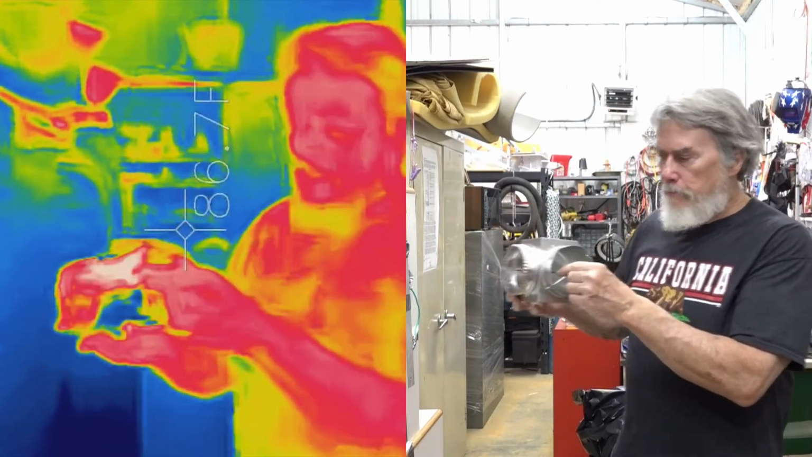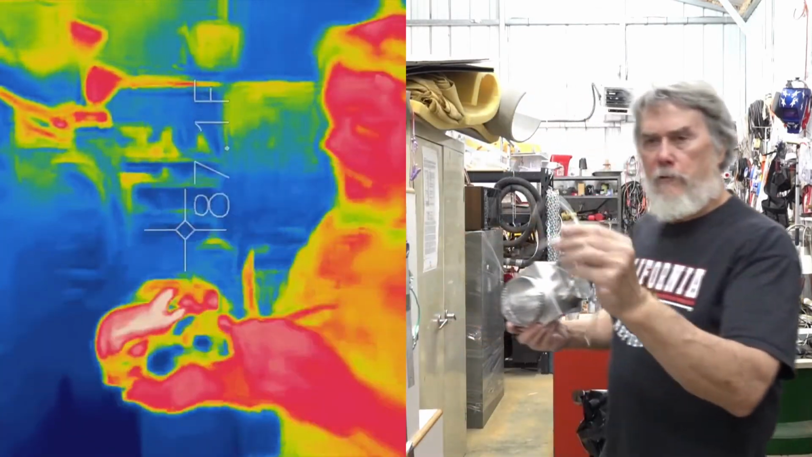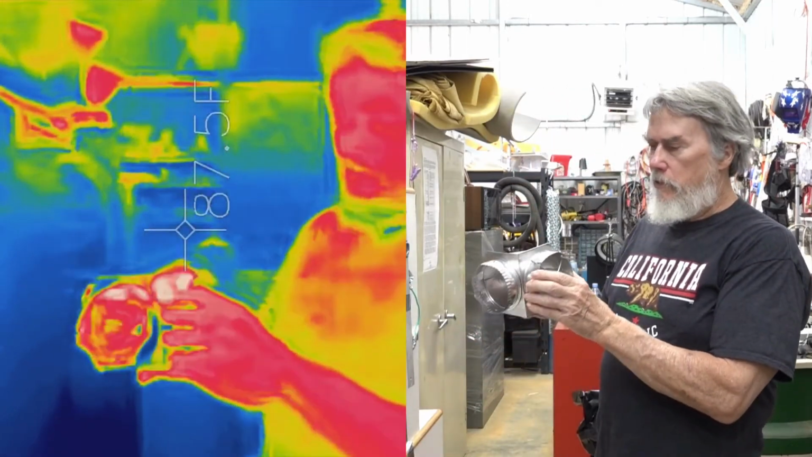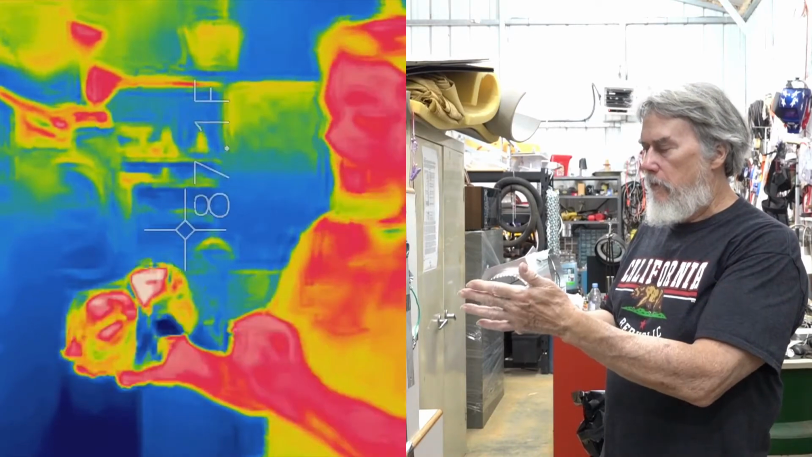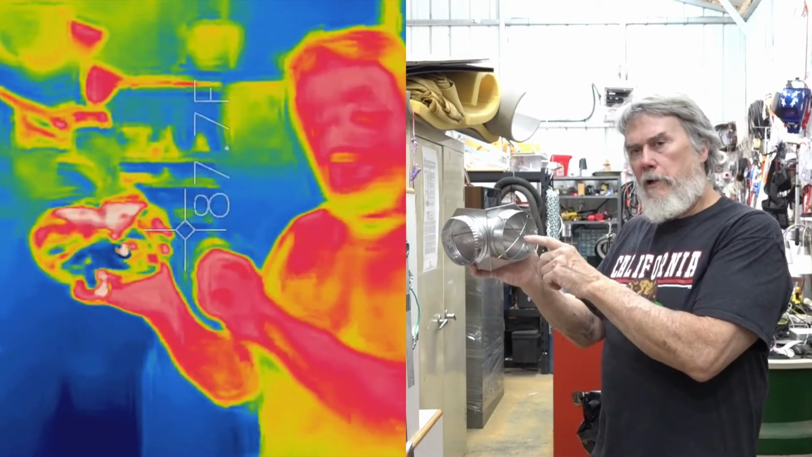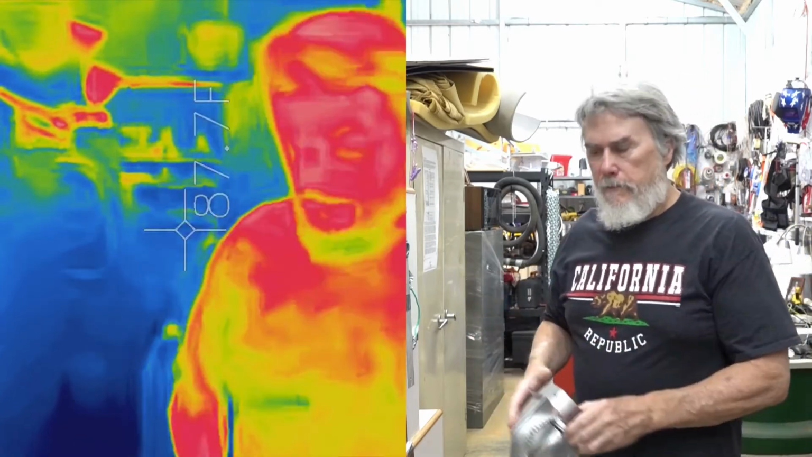I put a little crosshatch in here from a breeder lamp guard, just so we'll have something to see if we see the infrared light shining through it. What we're going to do is put the polyethylene on either side of this to block any visible light and any air going through it. We're going to use a heat lamp source and see if we can see this crosshatch pattern. So that's what we're going to do now. We'll set that up and take a look at it.